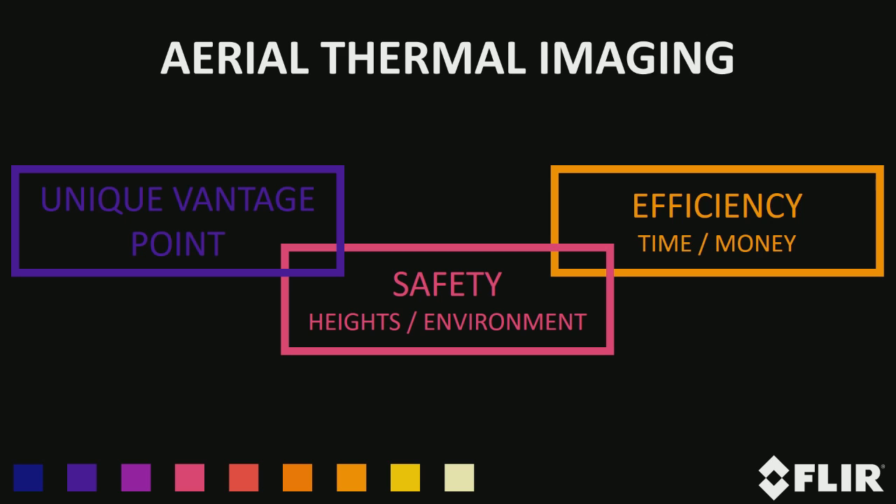The next is the safety benefits that you can get, and I've broken these down into two sections. First, heights. So if you could reduce the number of times that someone has to climb up a ladder or a power pole or climb on a high-pitched roof, that obviously has some safety implications. And also the environment. And what I mean by this is that you can keep someone from moving through rough or rugged terrain. You can also keep personnel away from operating where there's heavy machinery, such as in mining and construction. And also for public safety purposes, obviously you can keep someone away from dangerous areas before they've been fully scoped out.